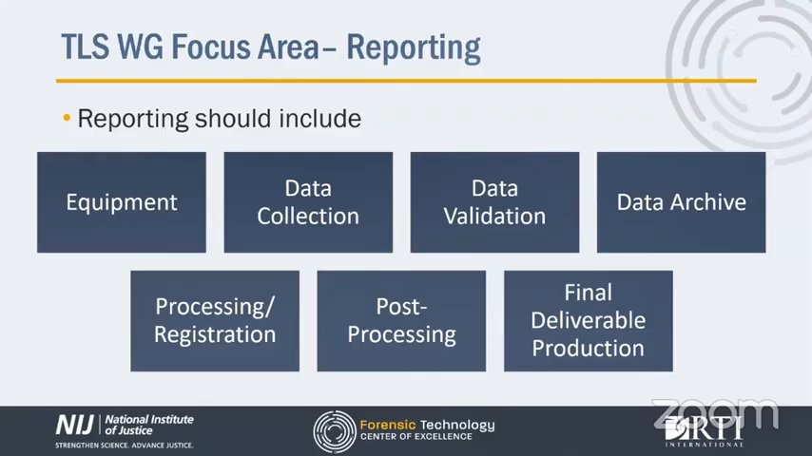Within post-processing, any filters applied, any data cleanup that occurred, any outliers that were removed. And then in your final deliverable production, methods for creating final deliverables, instructions for navigating deliverables, etc.